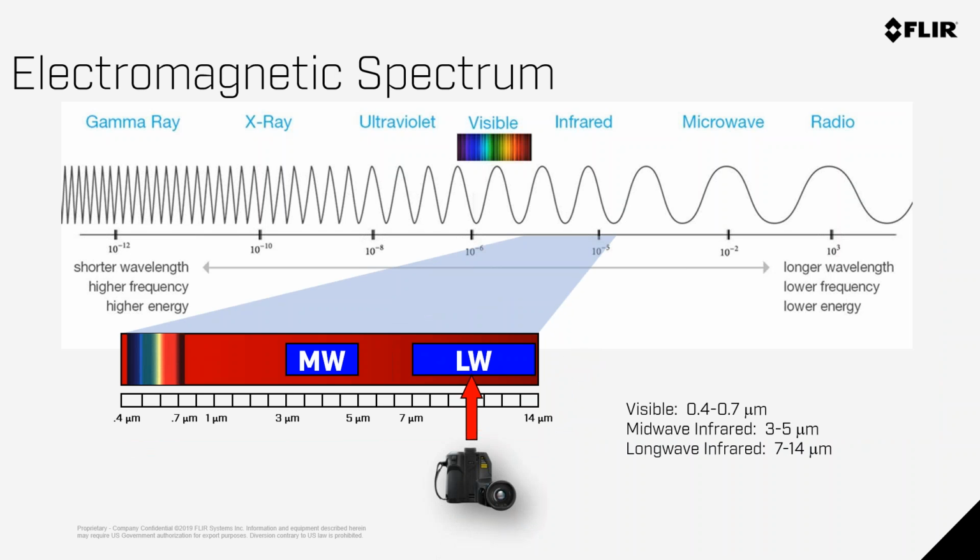I always like to start at the beginning. What is infrared? Infrared's part of the electromagnetic spectrum. As you can see by this chart, we use most of this spectrum throughout our everyday life. Right now, we're using the visible spectrum with our eyes, viewing this webinar. Right after visible wavelengths are the infrared bands. And within the infrared bands, there's midwave and long wave.